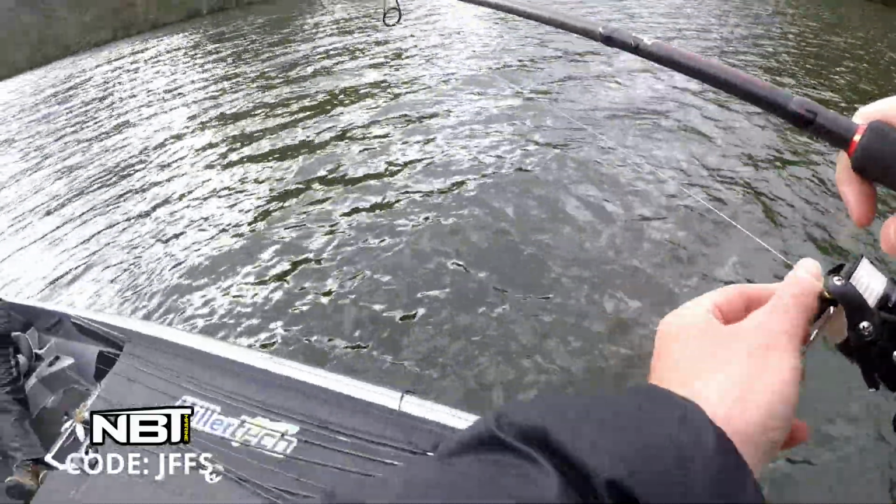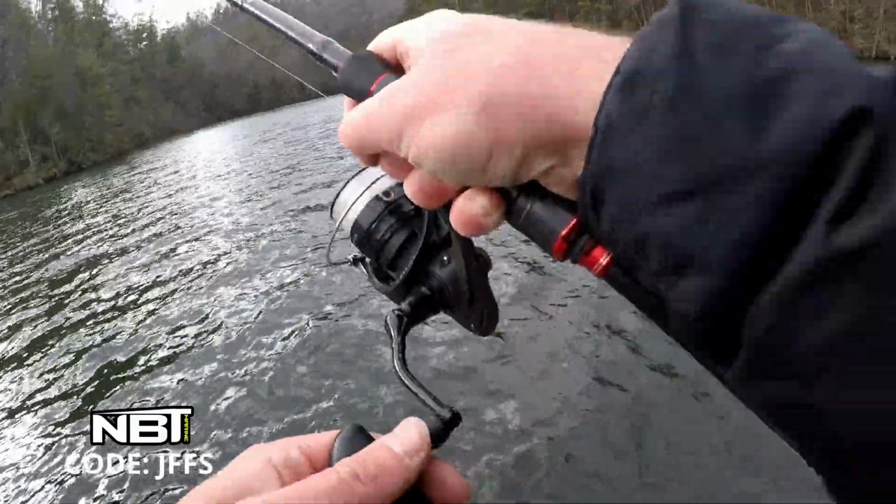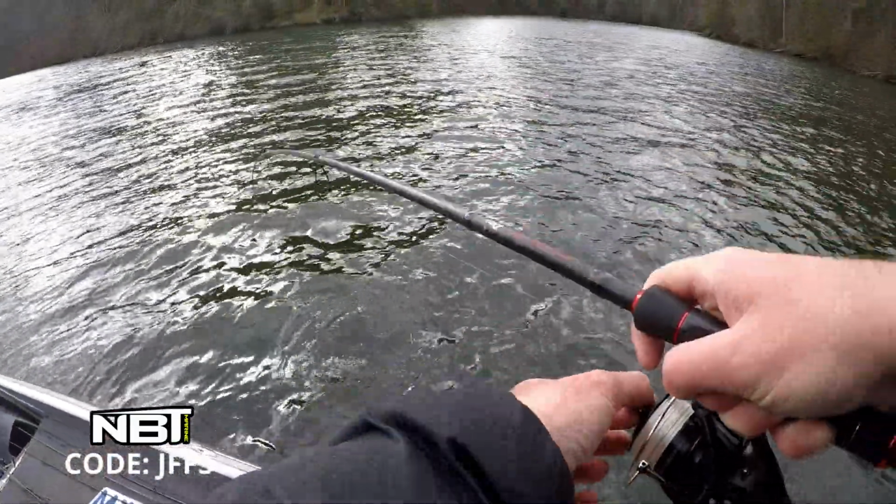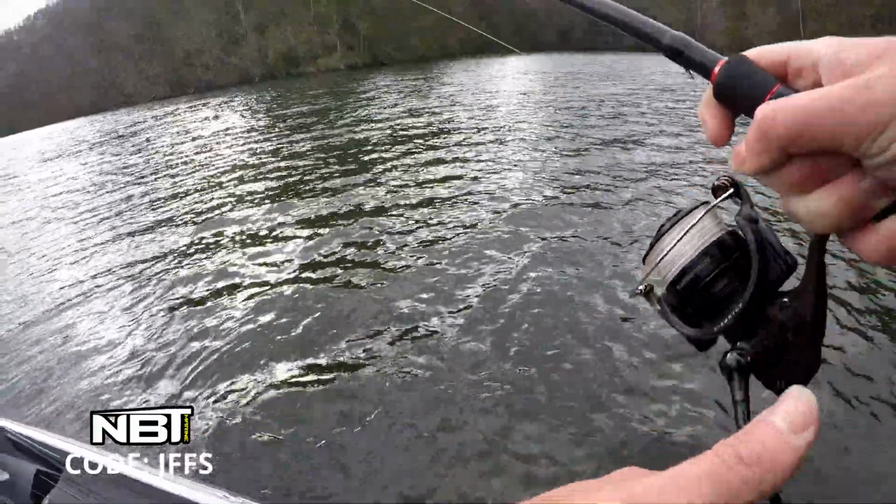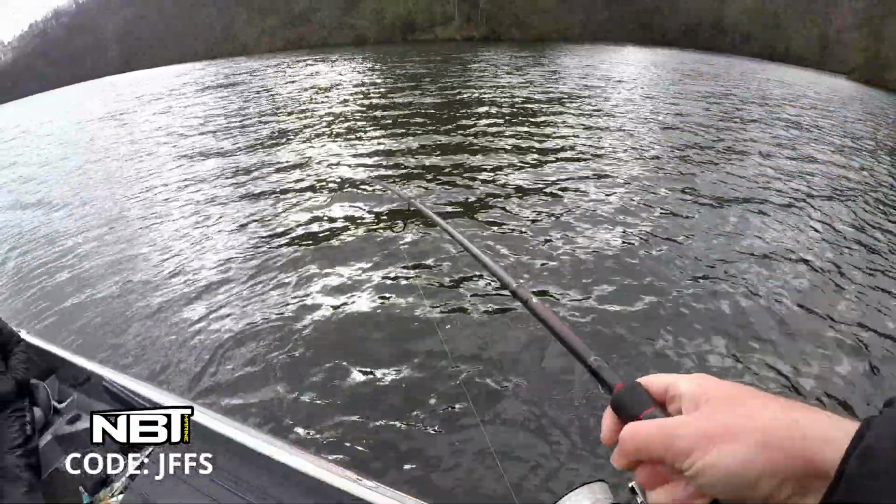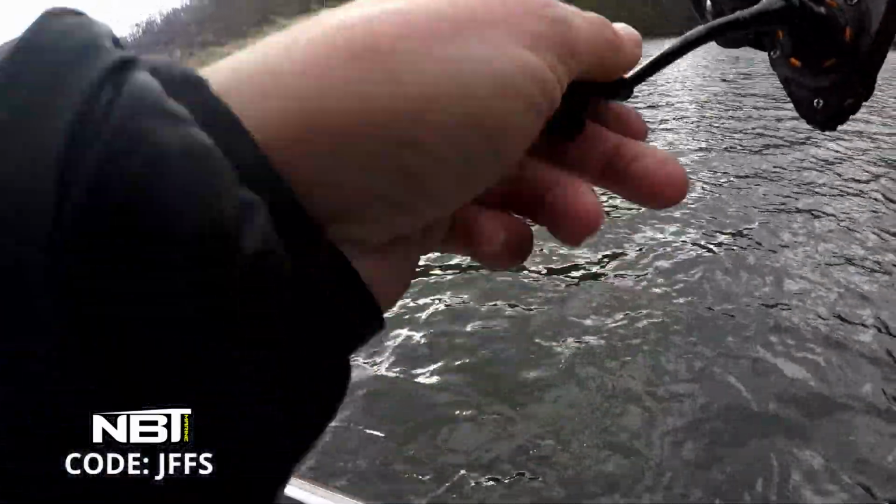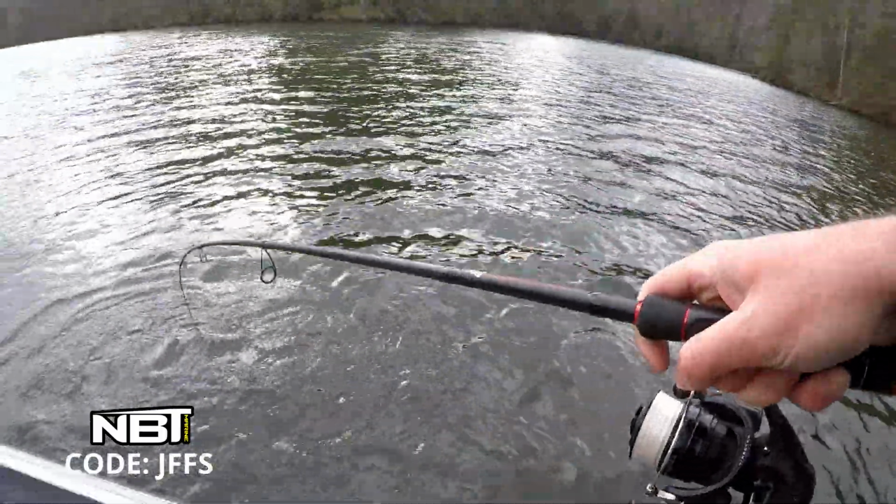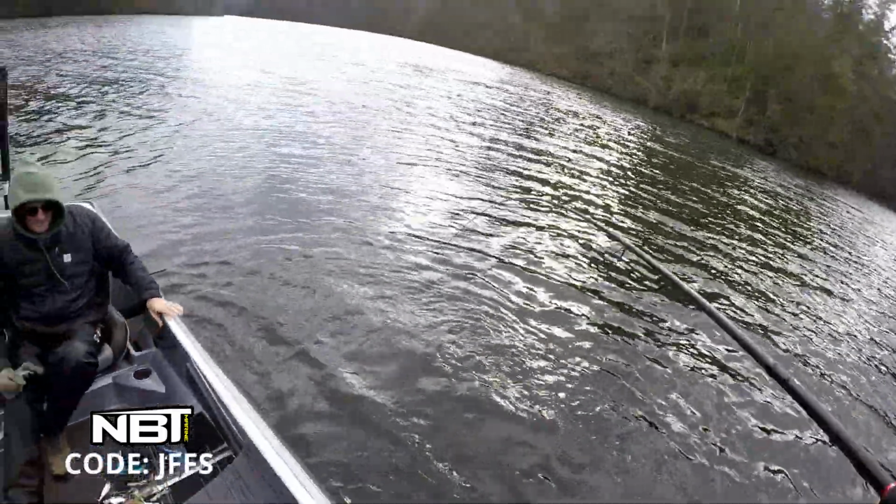Big spot. That's a big one. Look how fat he is. I didn't know they grew that big in here.